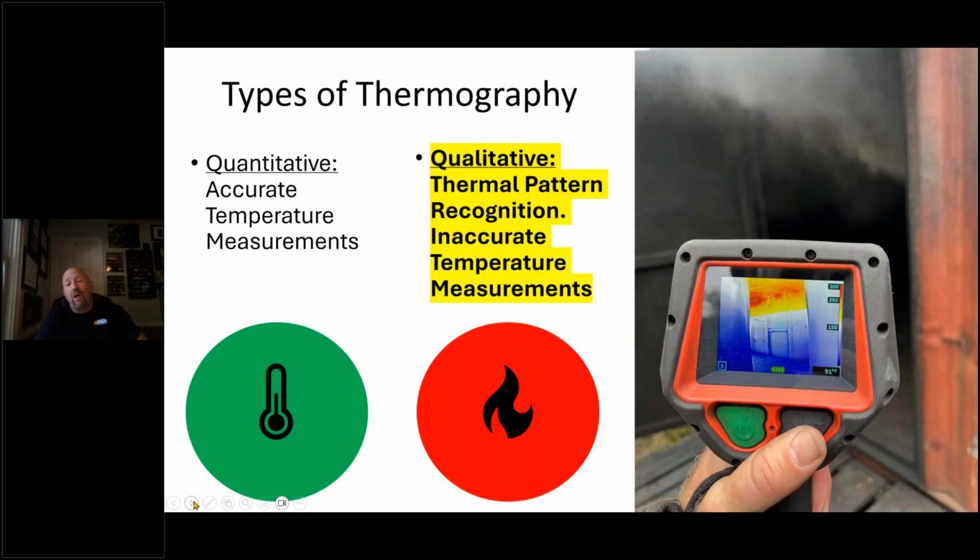Let's talk about the 2 types of thermography in this world. Right now, you can group all the thermal imaging into 2 types of thermography. Thermography is the study of non-contact or remote temperature measurement. In other words, I want to measure something, but I don't want to touch it.